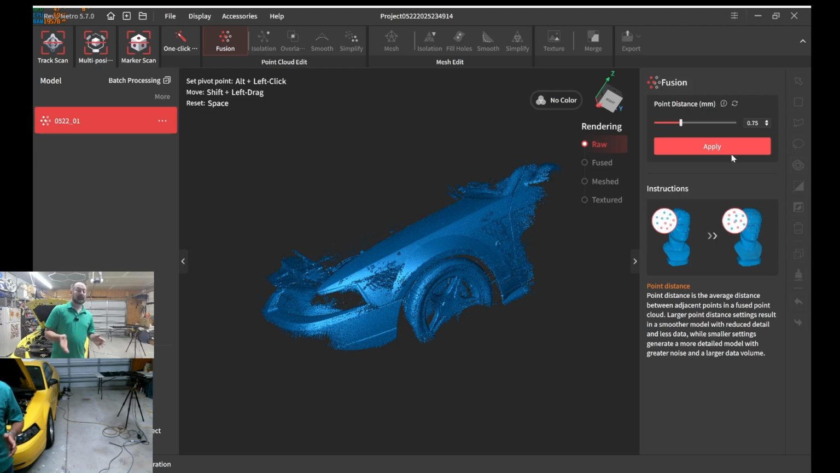16,062 frames. Quite a bit of frames. This is probably going to take 5 minutes of processing. So in the meantime, I have the Trackit right here. I can either move this if I wanted to, or keep it in the same orientation.